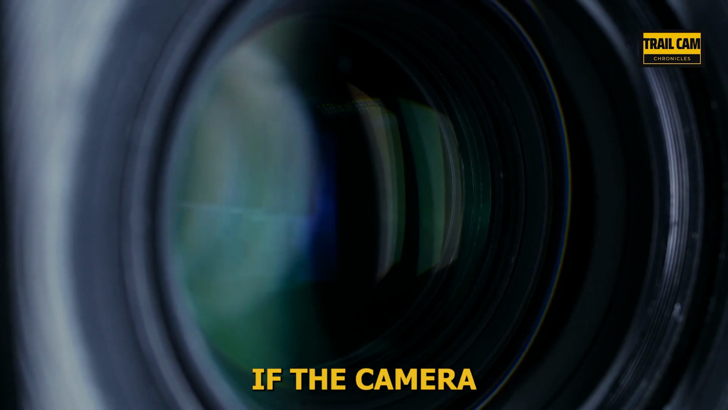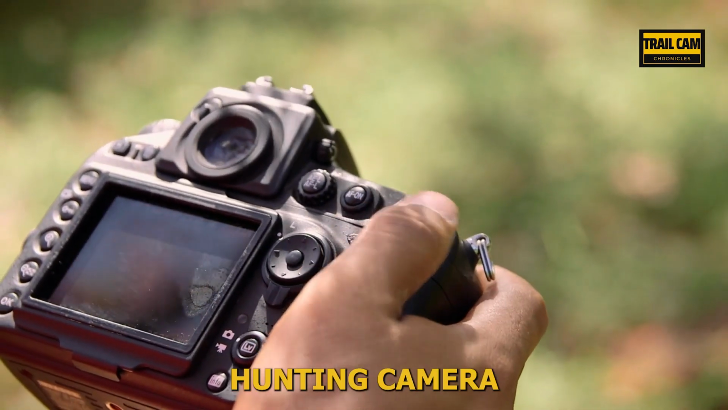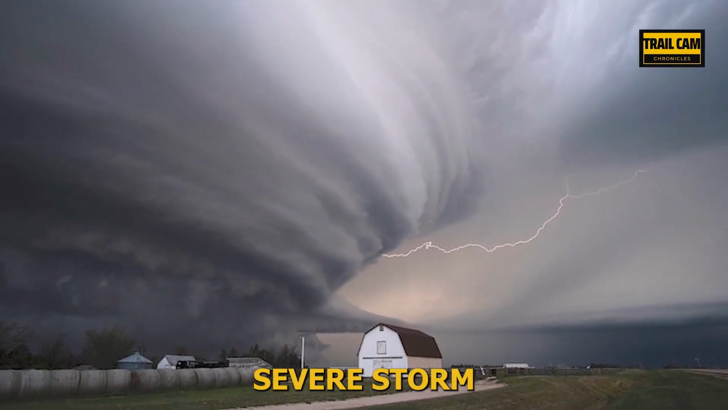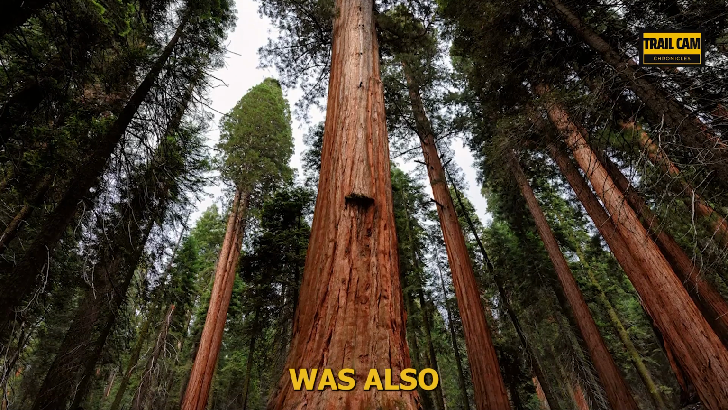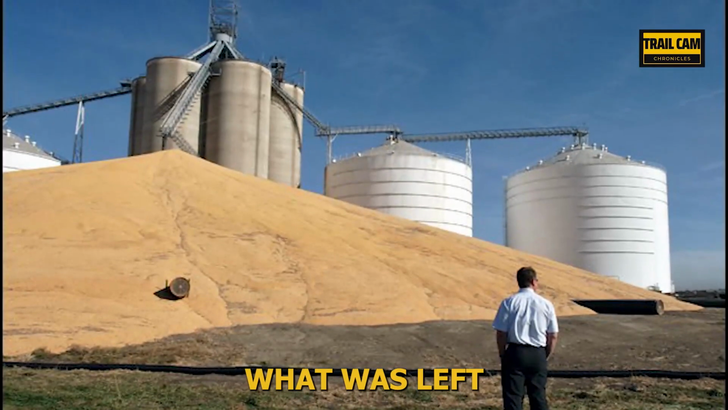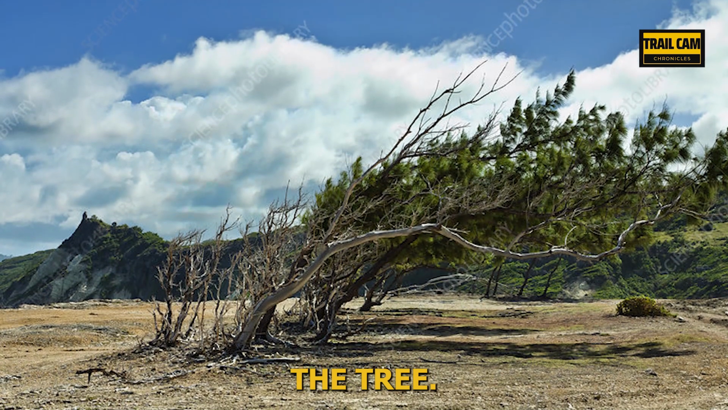But what happens if the camera itself vanishes? So, this is somewhat related. Markman wrote, "I built up a corn pile and watched it with a hunting camera for a few weeks. One week, there was a severe storm, and I wanted to see how the camera was doing. The camera had vanished, though. The tree that it was mounted on was also, in addition to the stump, simply gone. I can see what was left of the corn pile, which is one of the many reasons I knew I was in the proper place. But there was nothing left of the tree."